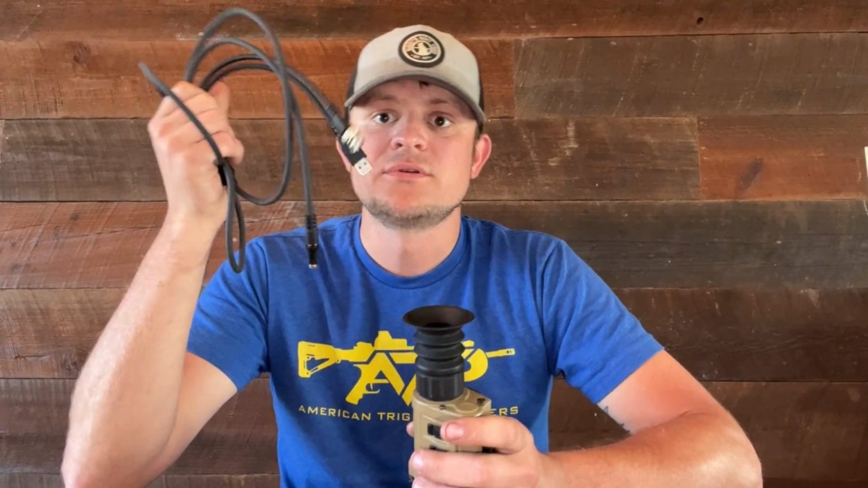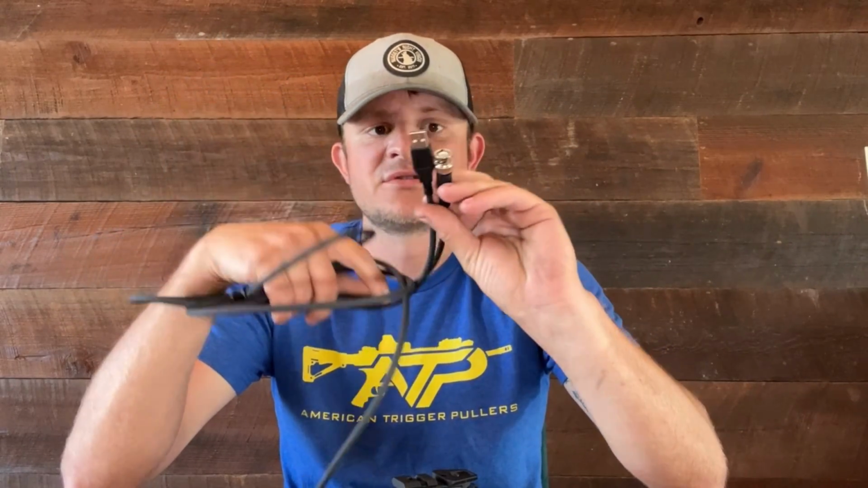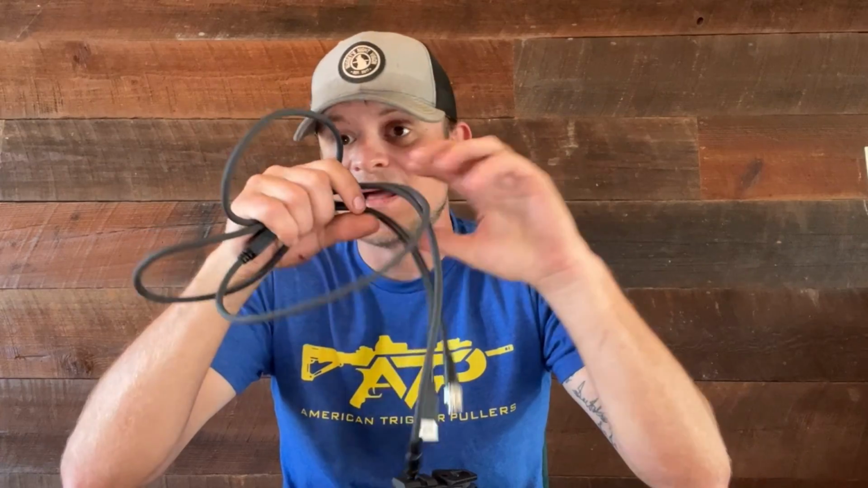It comes with an app. You can download the footage through the app or with the computer. So it's USB, plugs into thermal. There's another plug. I don't know what it is. Probably need to read the manual, but don't ask me. I don't know what that other one is.